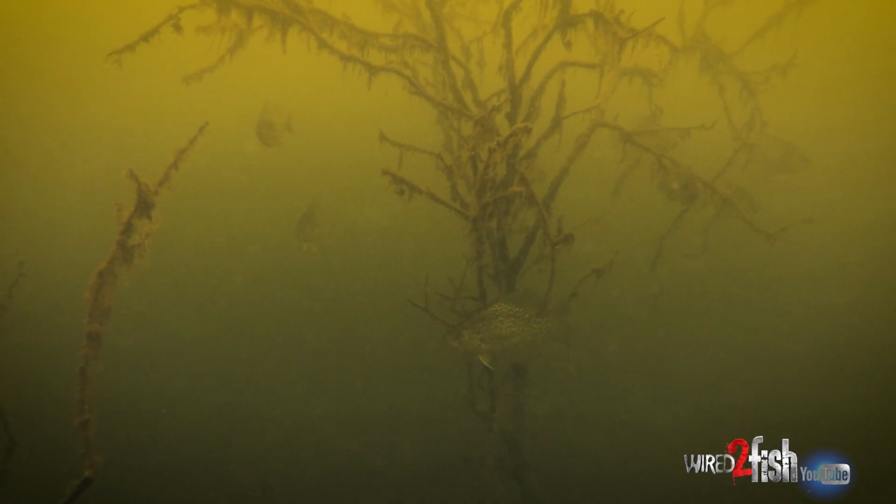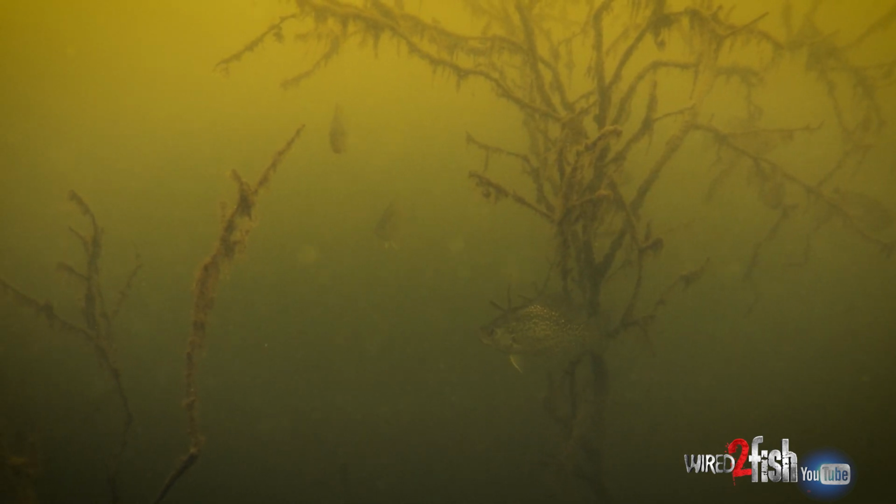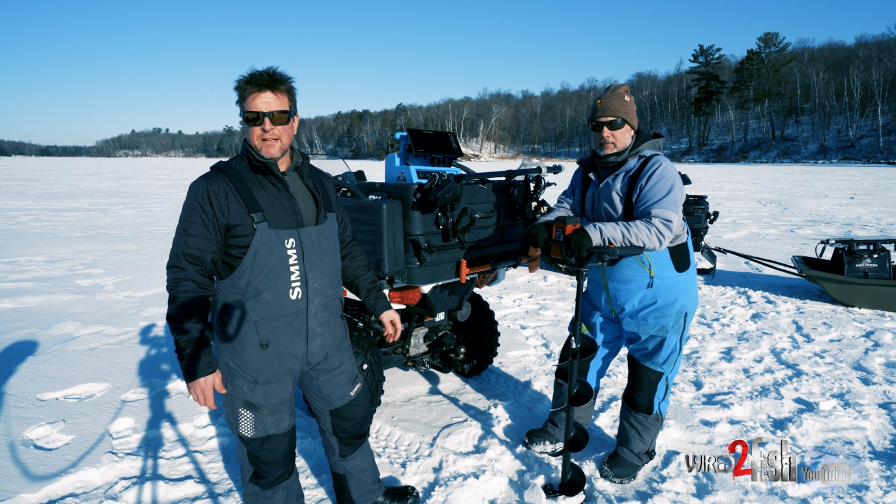One thing that we'll look for out here is sunken trees or some cover that will help hold these fish from roaming. So that's something that we'll be able to see on this technology as well.